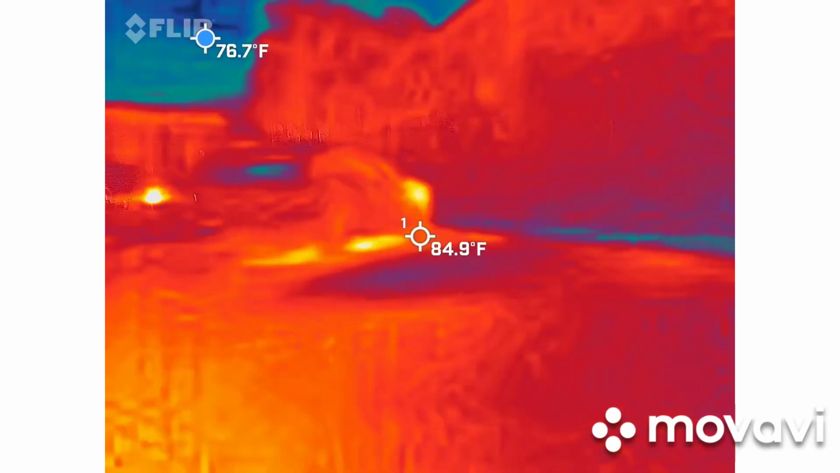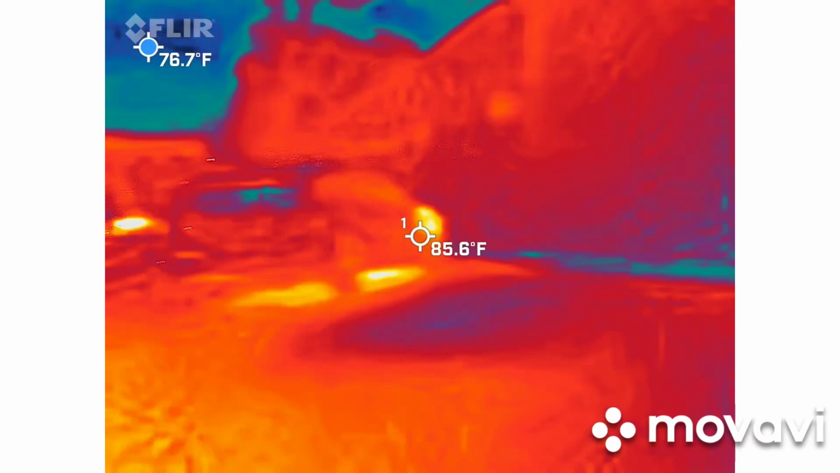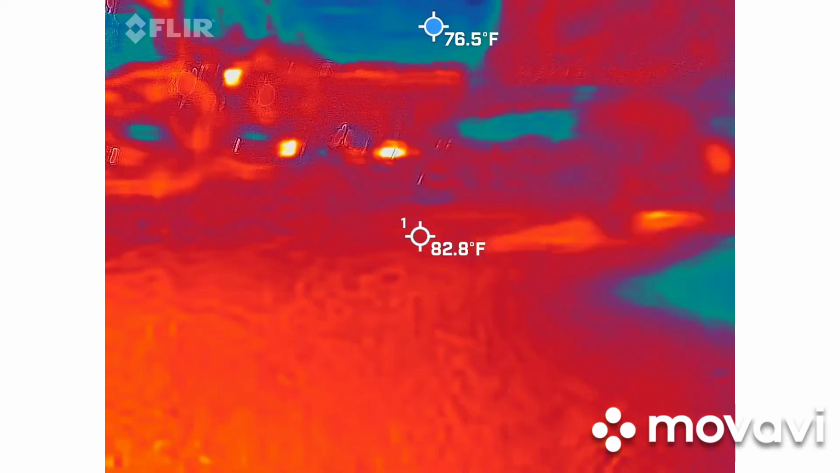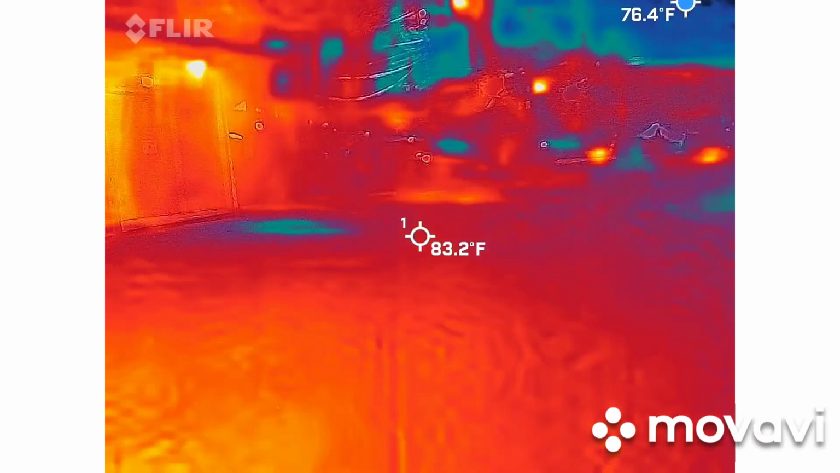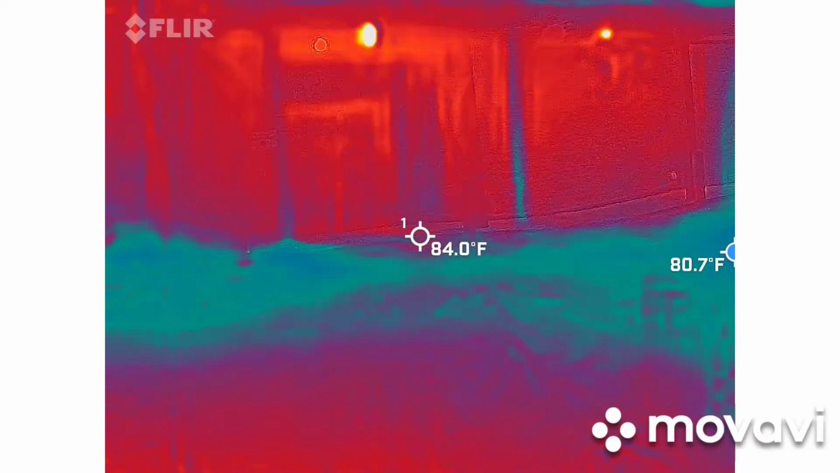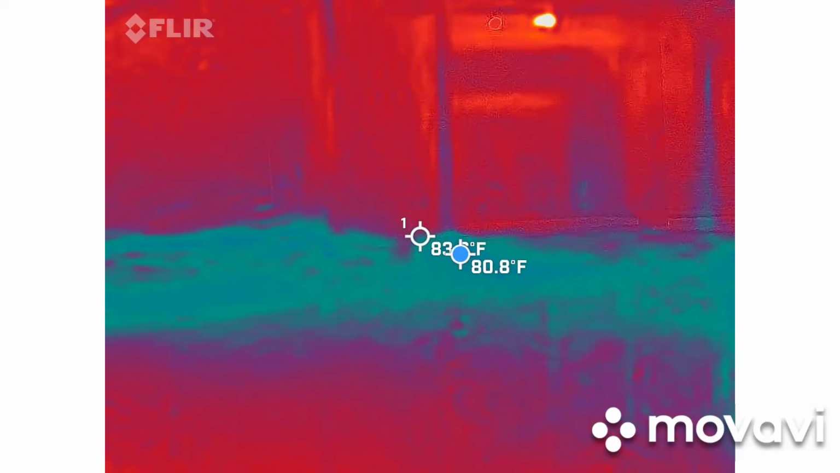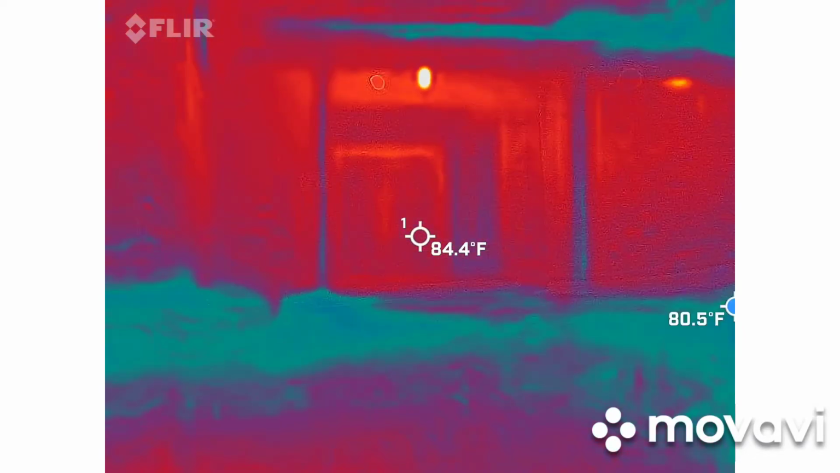What's the yellow light? That's just based on how much motion. Oh, mirror. It's been saying round for a long time. Now it says mirror. Mirror? Mirror. There's a mirror.